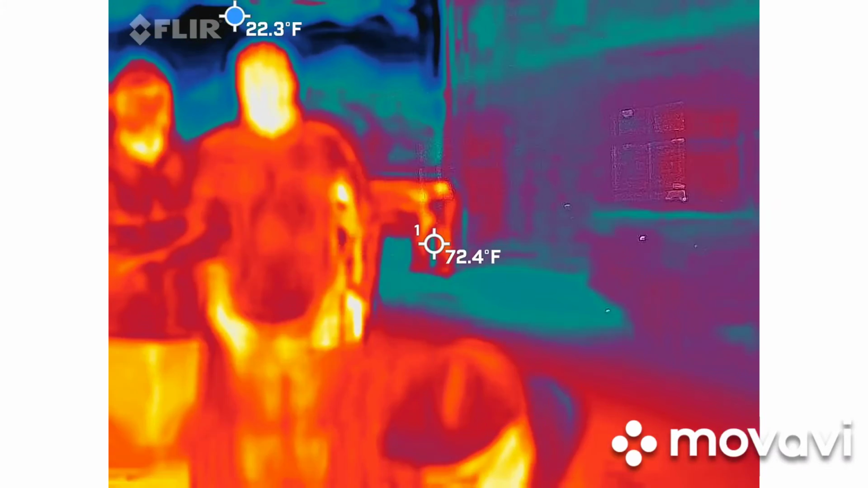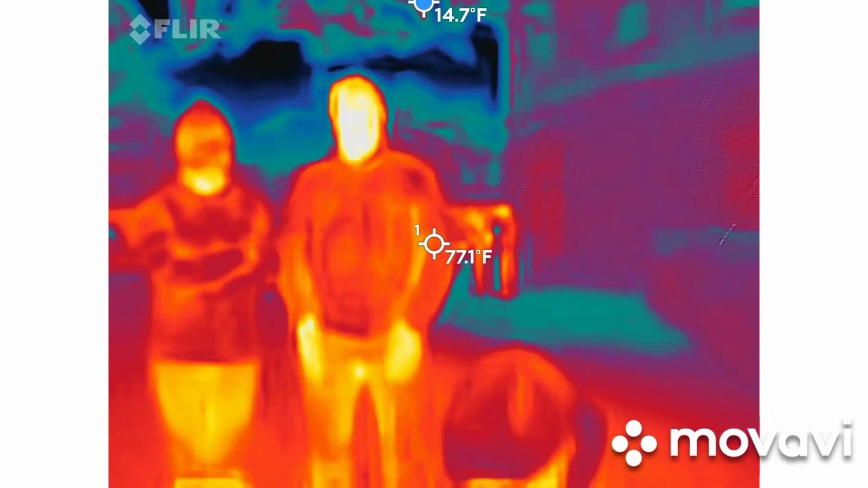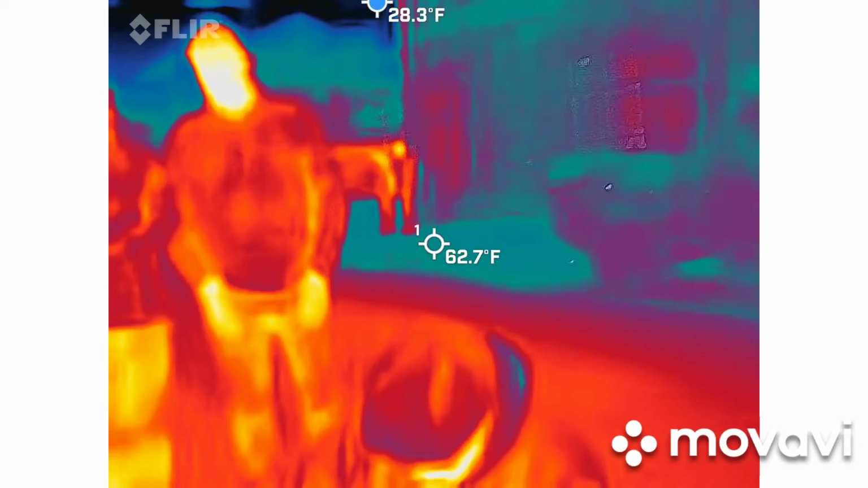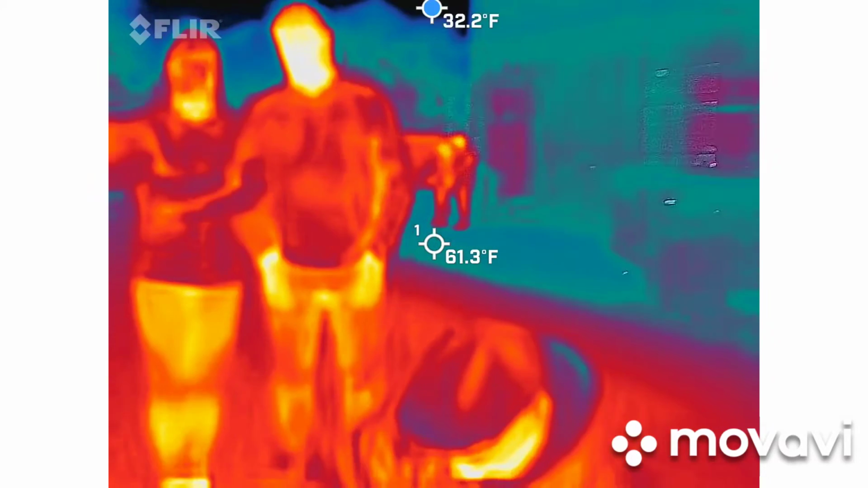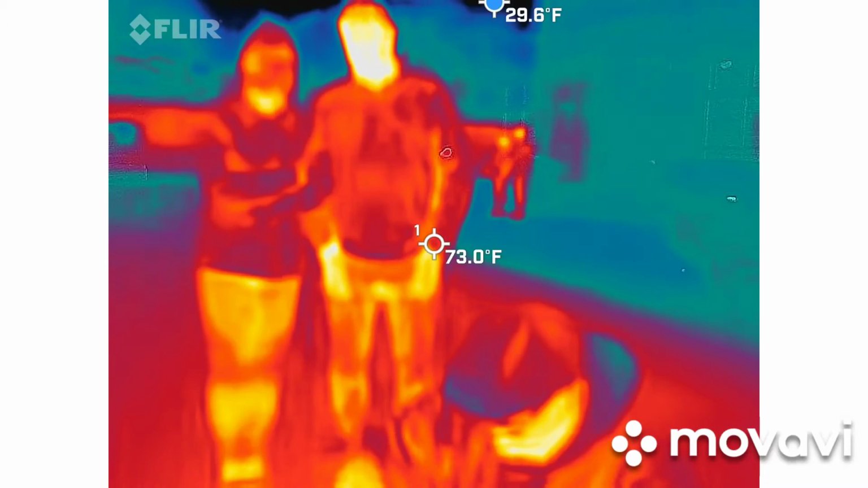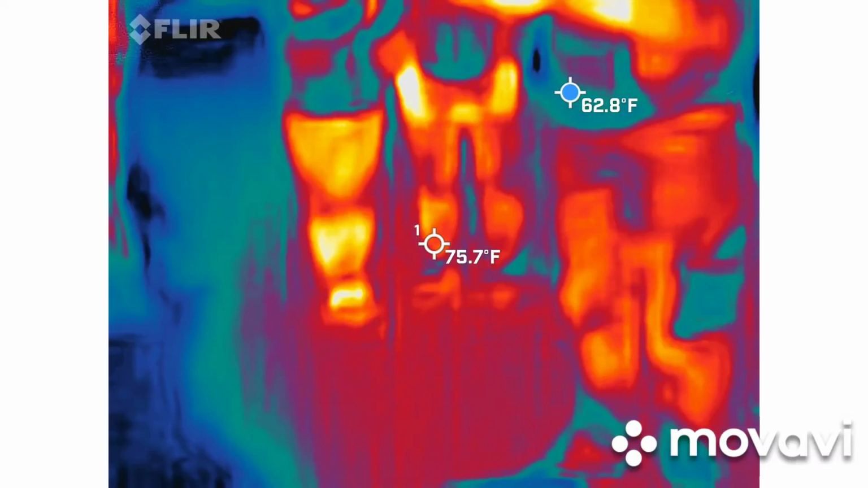Let's get out the other camera and get those bouncing around. No, I'll let you know when I have the new device that I have no idea how it completely works yet. So this is not it, even though it looks kind of crazy. So this camera, this one works completely different.